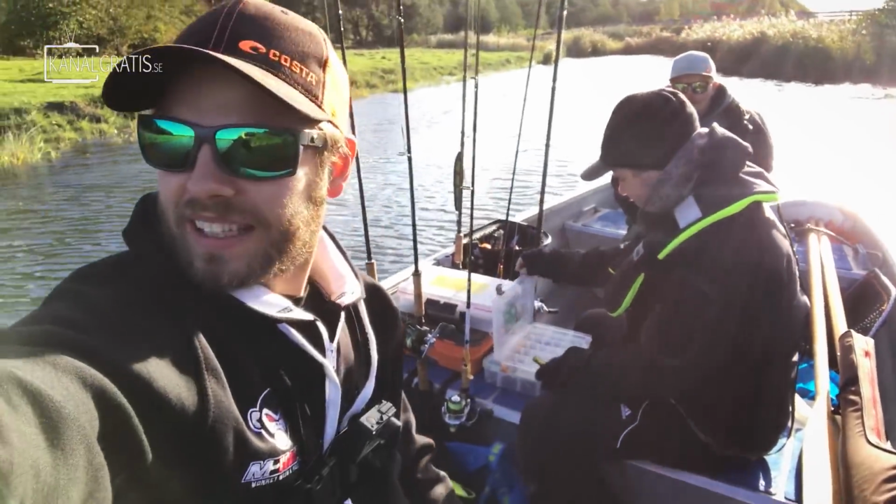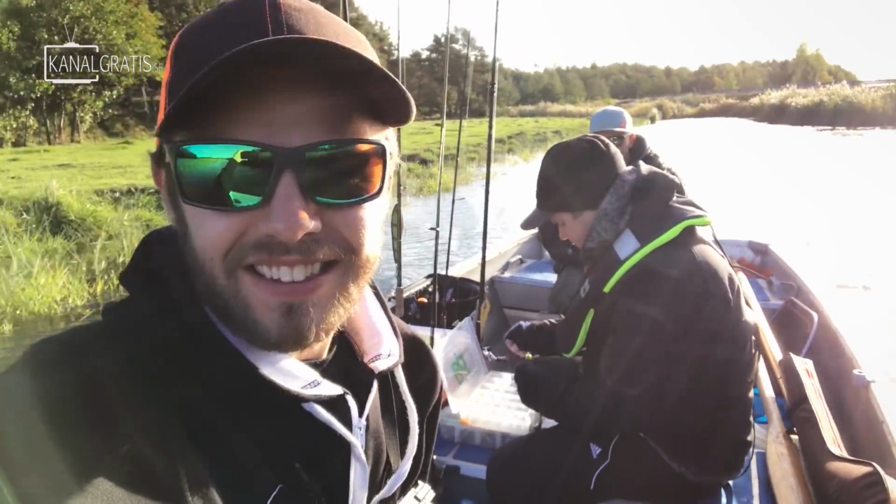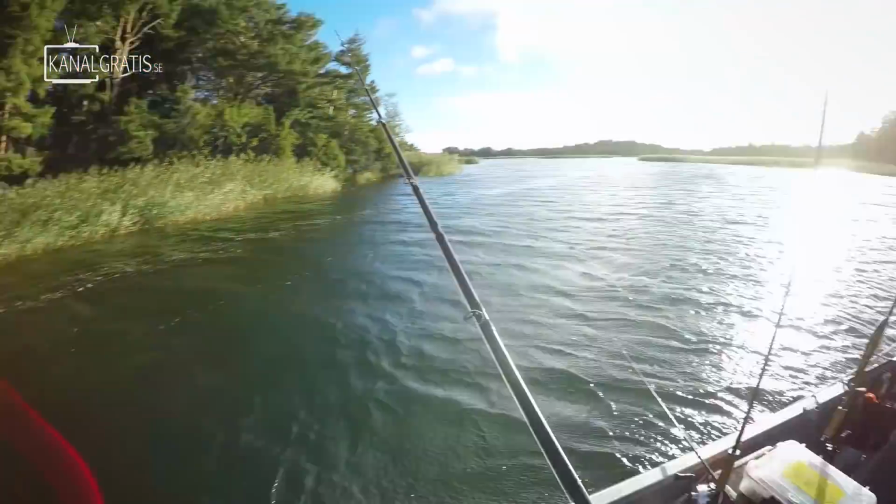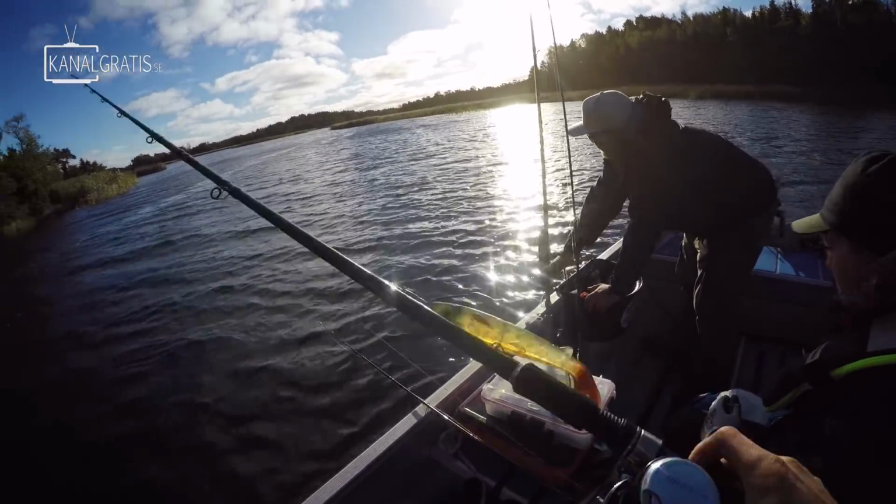This is live. Heading out in the archipelago early morning with a full day of fishing ahead. This is nice. Okay, so this is it. Lots of wind today. I apologize for all the wind noise, but I will stay like this. It won't be a big problem. So tell me about the place. It's actually quite shallow. Hopefully they are inside.